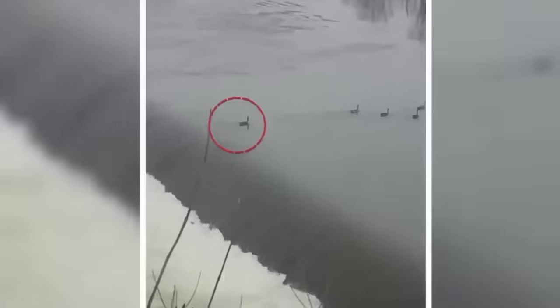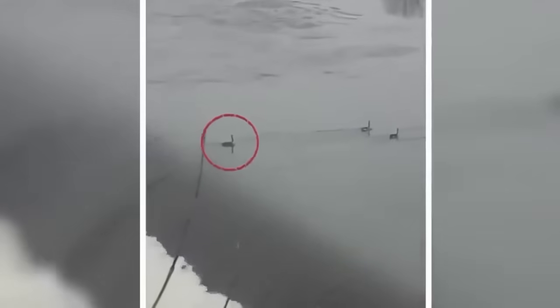Lazy ducks. A group of folks caught some ducks being super chill. Even when the water dragged them toward the brink, they were like, nah, whatever. Everyone was freaked out, but little did they know that these feathered friends were just messing around.